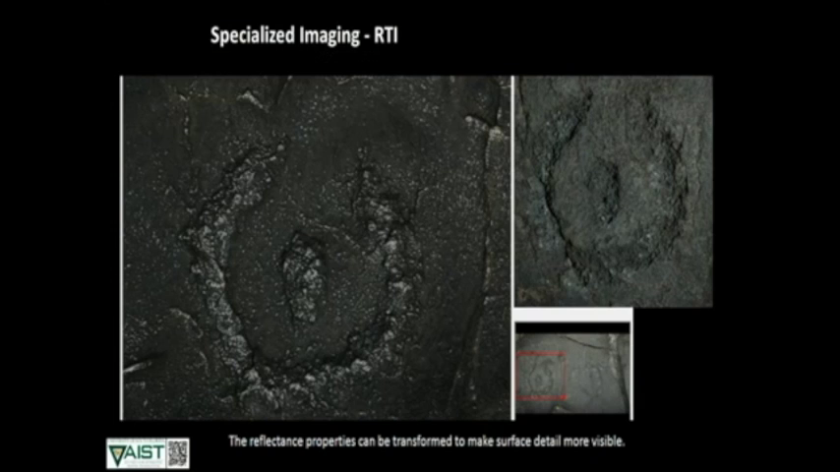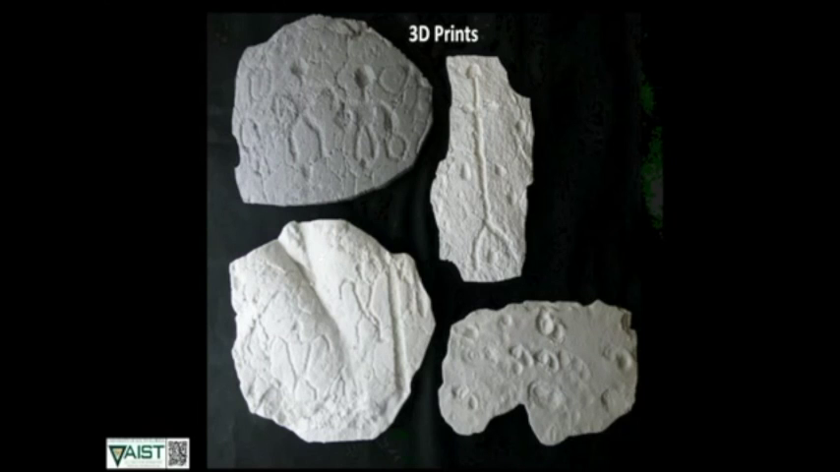And through the RTI imaging, we can really do things like specular enhancement. So if we've got areas of really faint carving, or in this case, we want to really look at those damage areas, we can change things and alter the surface, make the surface detail much more visible by utilizing these reflectance images. And then again, the multiple ways of sharing this information. Taking all of this data and creating these 3D prints that can be handled, passed around. I use these in classes that we teach here at USF. This is a really good way to engage people and get them interested in the site and learning more.